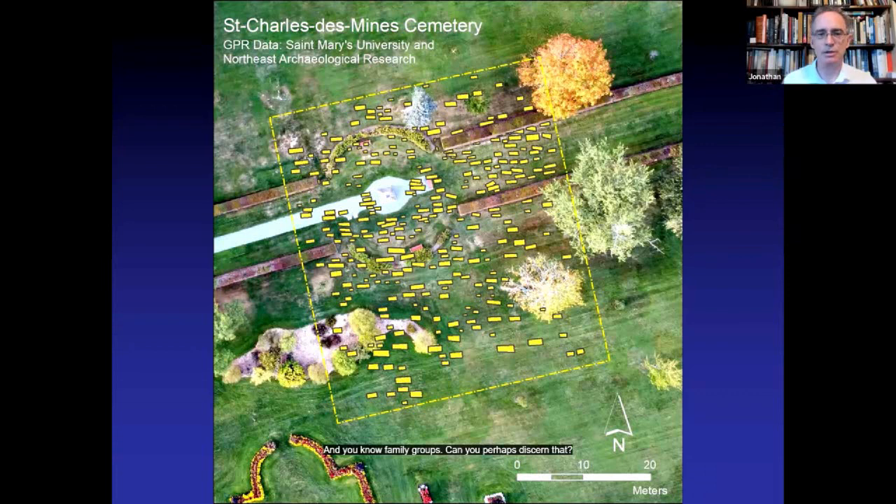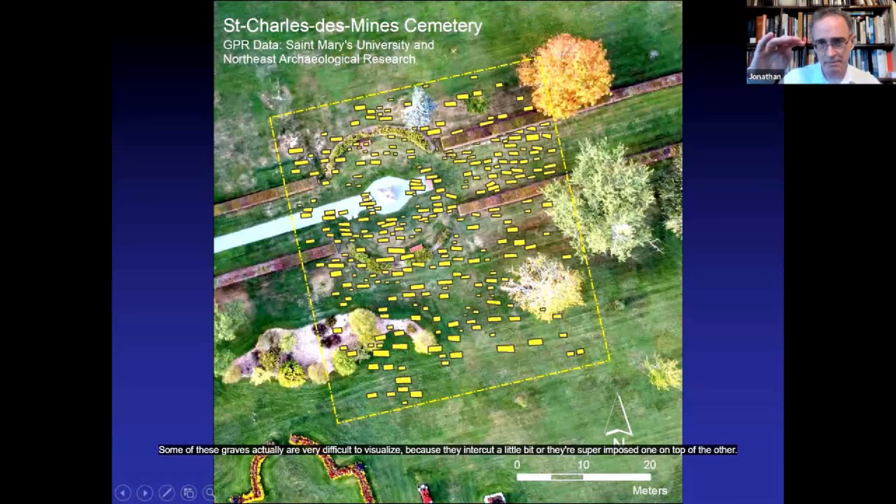Can you perhaps discern that? And it does seem to be the case that children are interspersed, and there do seem to be certain clusters, like the ones I just showed you right here. Some of these graves actually are very difficult to visualize because they intercut a little bit, or they're superimposed one on top of the other. But nevertheless, this is kind of the preliminary map.